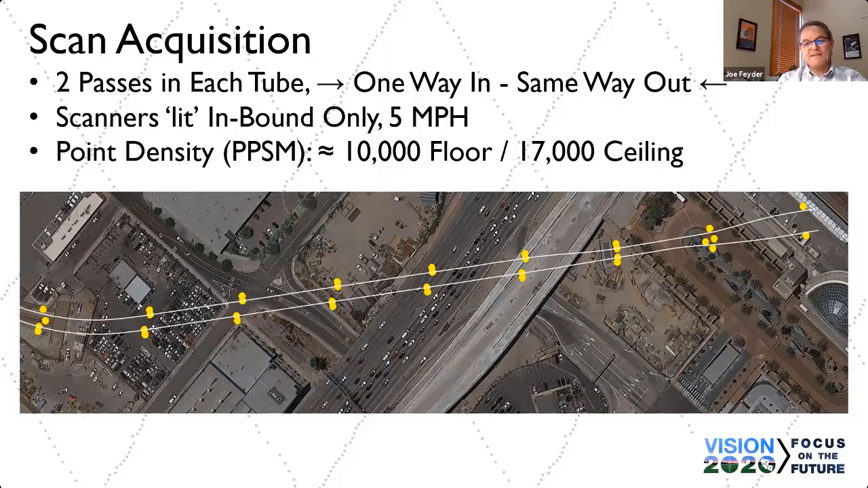high. 17,000 points per square meter on the ceiling. That's because the scanner was 4 feet away from the ceiling, 4 to 6 feet away, and then 10,000 points per square meter on the floor of each tube.